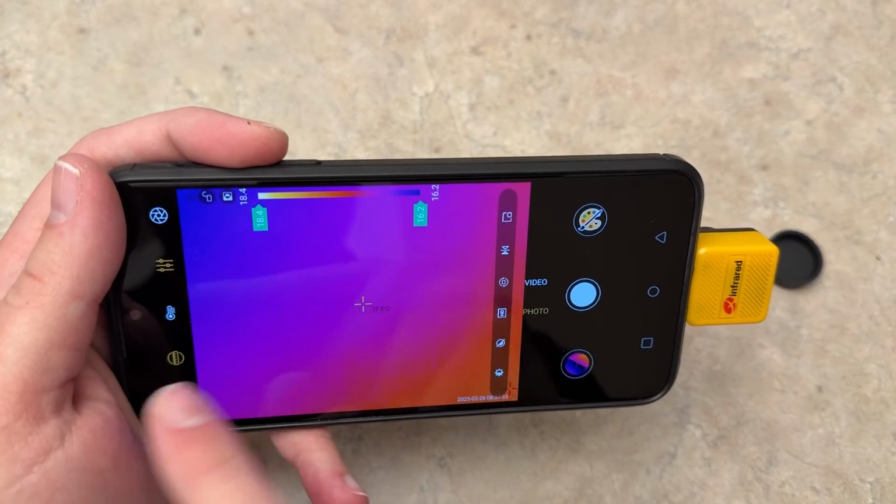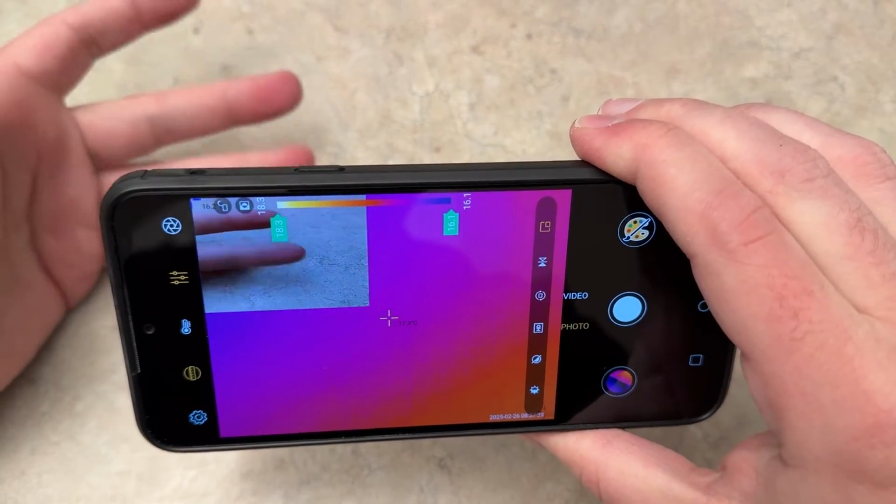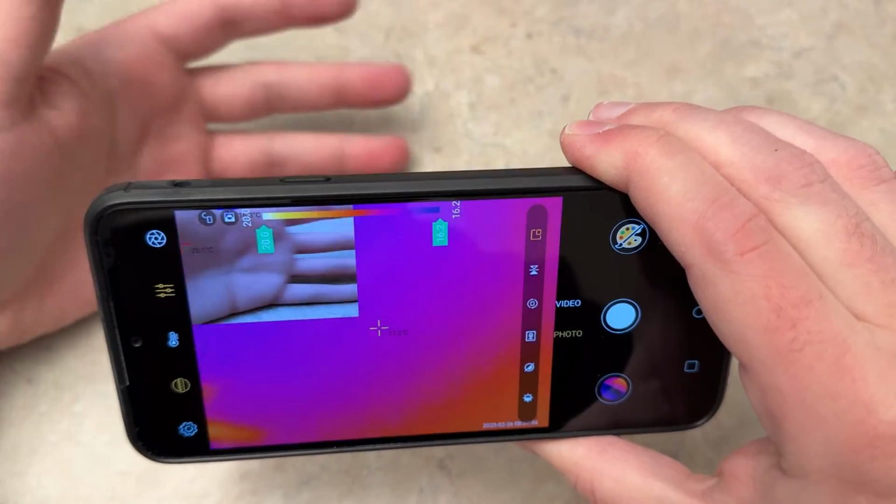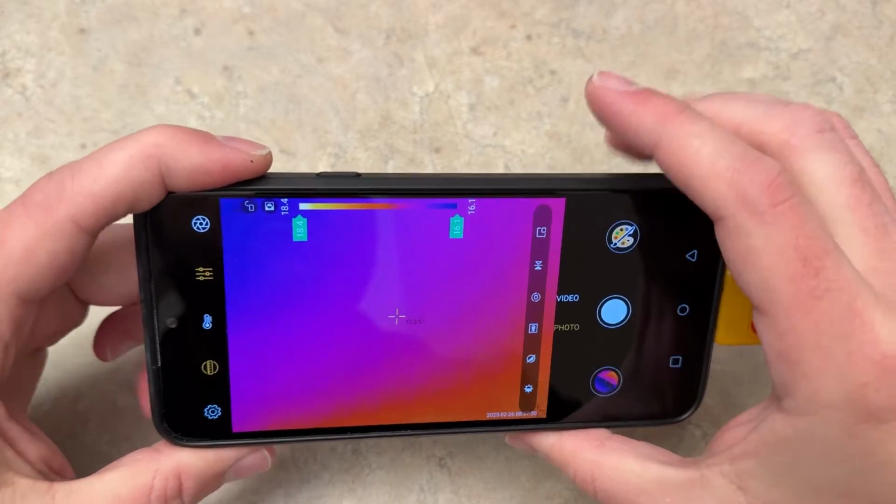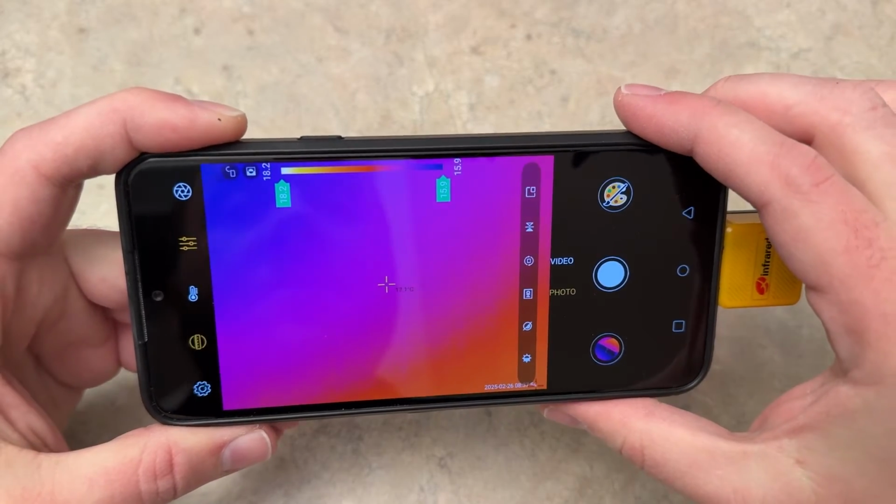And then you have this settings option here too, which can do picture-in-picture, but it uses your front camera over here, so it doesn't really quite detect what you're looking at. It's a little offset. So just keep that in mind if you use that. I personally just leave that off because it's going to be using the actual thermal camera that's all the way over here, as you can see when I put my finger in front of it.